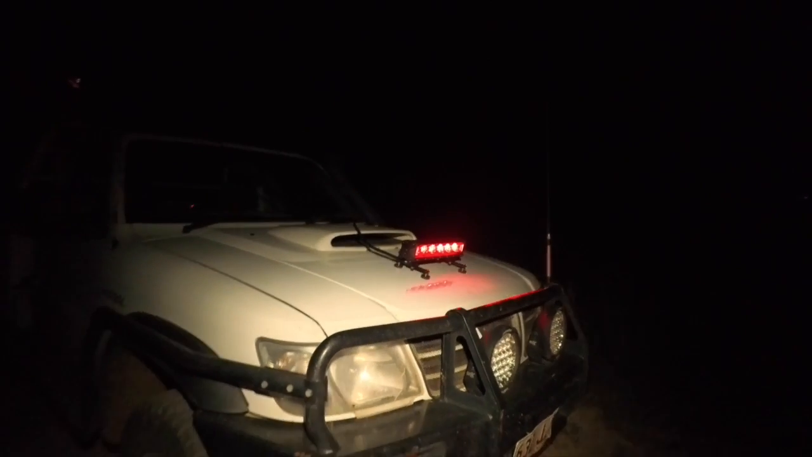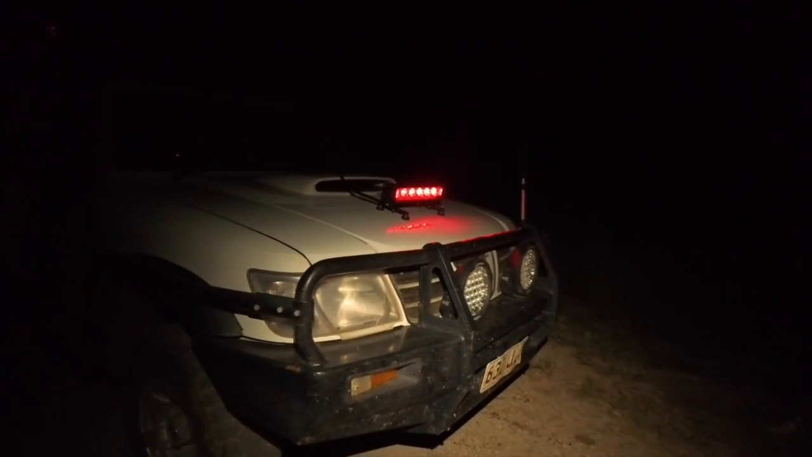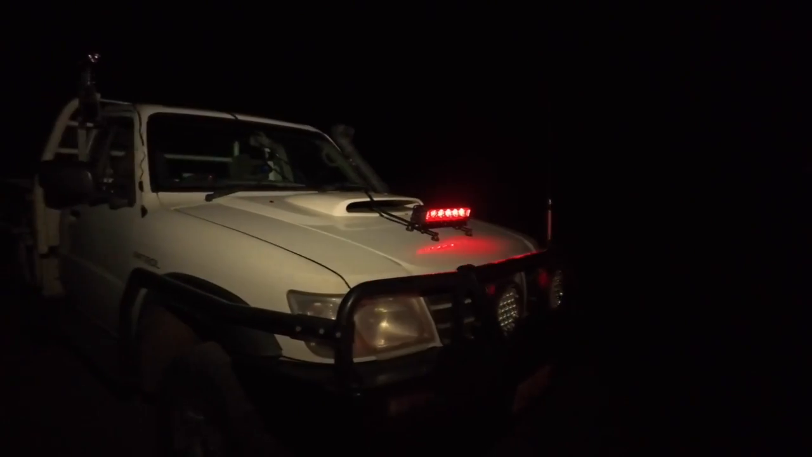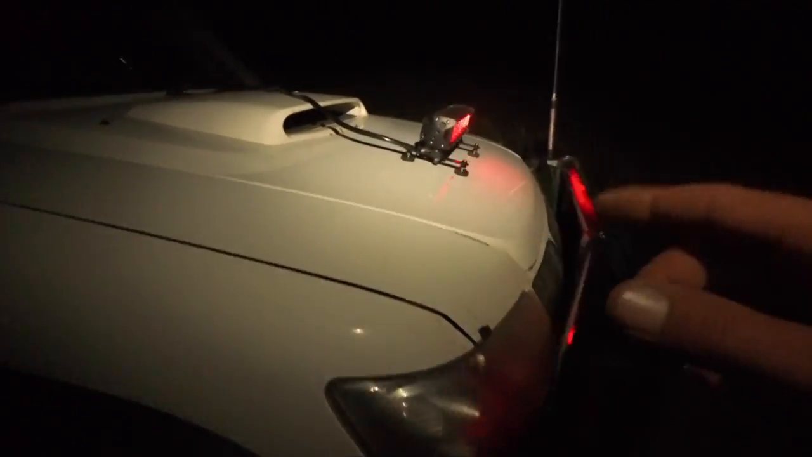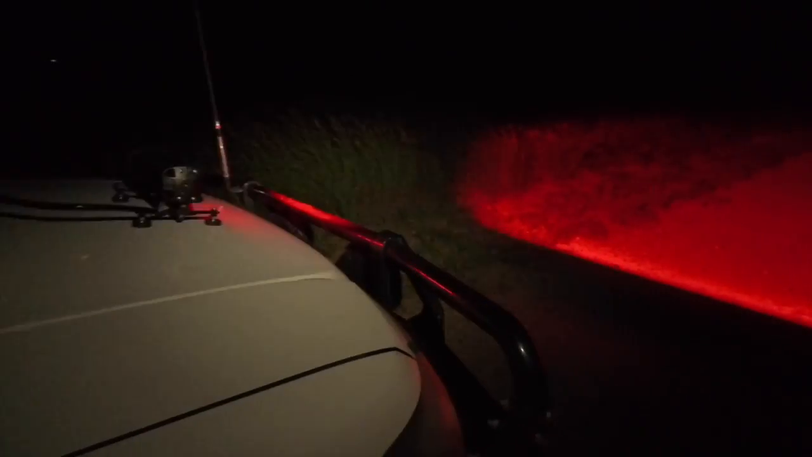It's fairly bright, that thing. It just sits up on the bonnet like that. I could probably even set it up on the roof if I wanted to, but I don't want any glare coming back off the bonnet from up there. So that's why I've done that. But it's plenty good enough to see where you're going in front of you, and it's easier than holding a red torch out the window trying to drive, like I've done previously.